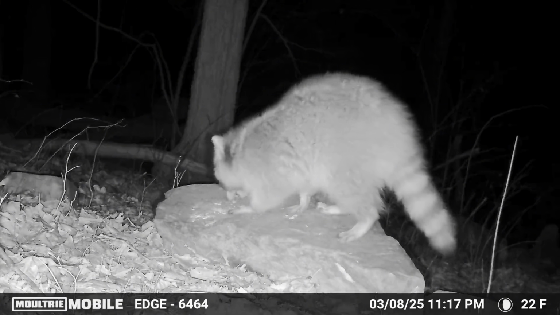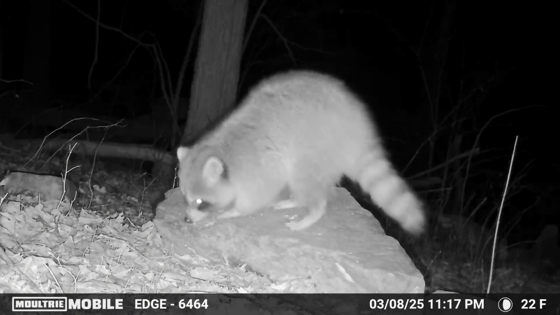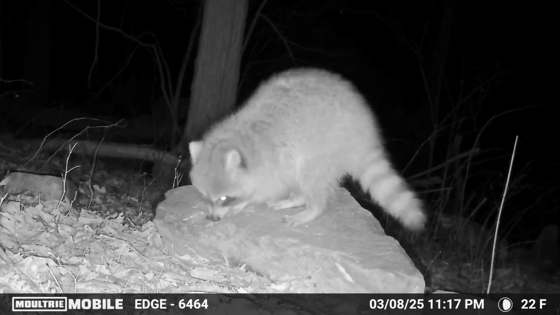This raccoon here is really focused on cleaning up that last little bit of tuna that's left on the rock there. I have a hunch him and his buddies are going to be pretty upset when all the tuna is cleaned up.